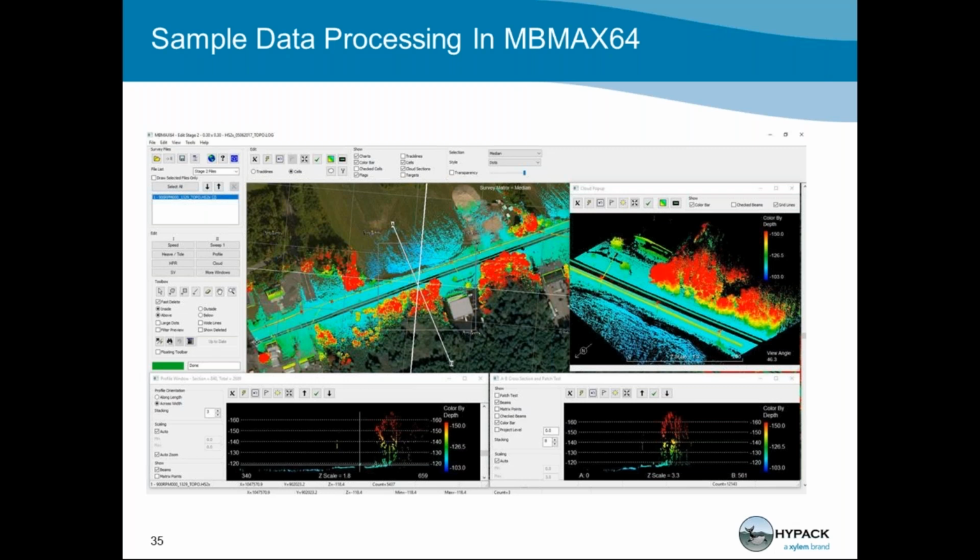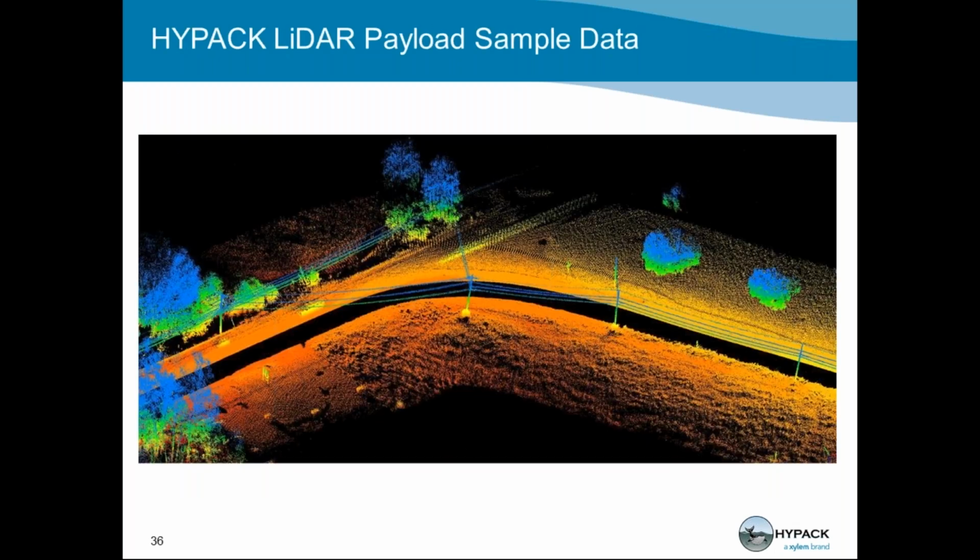Here's an image of the same data set brought into MBMax, our processing engine, overlaid onto a GeoTIFF exported from Google Earth. As you can see, you can clearly denote the ground level, the height of the trees, the power line, the width of the road, and the other features that were in question during this study.